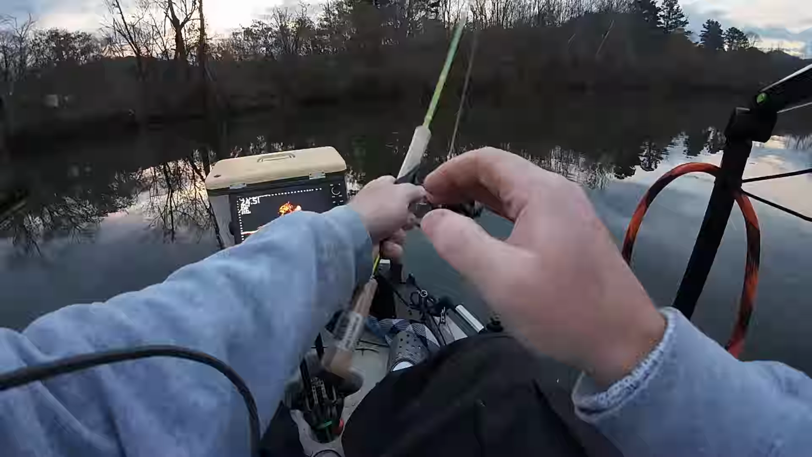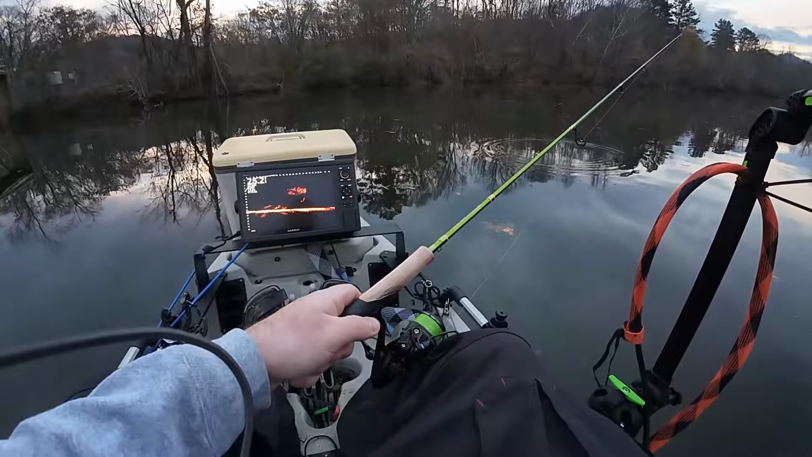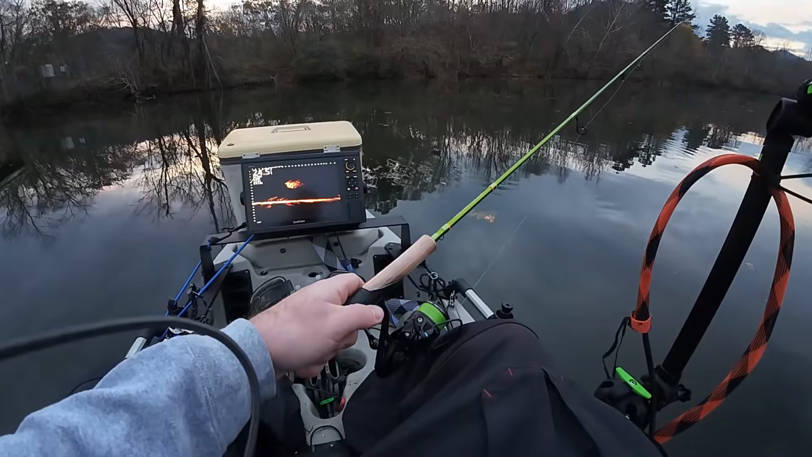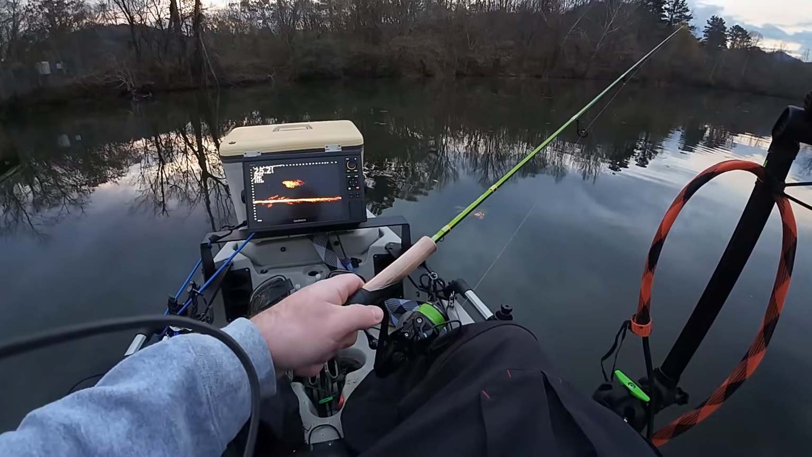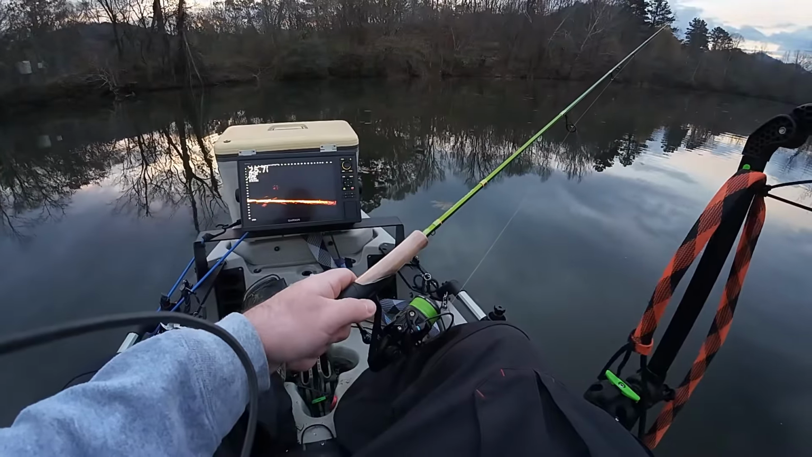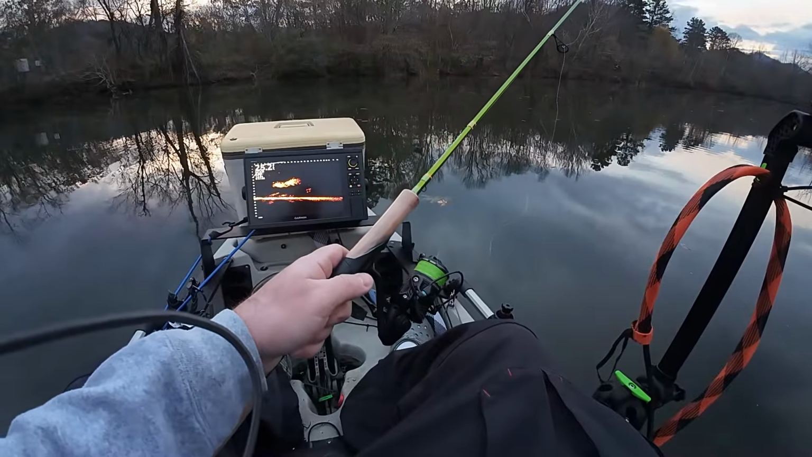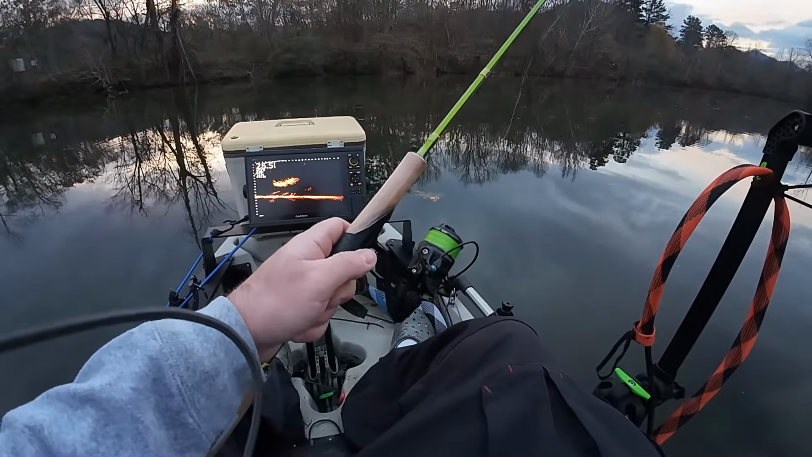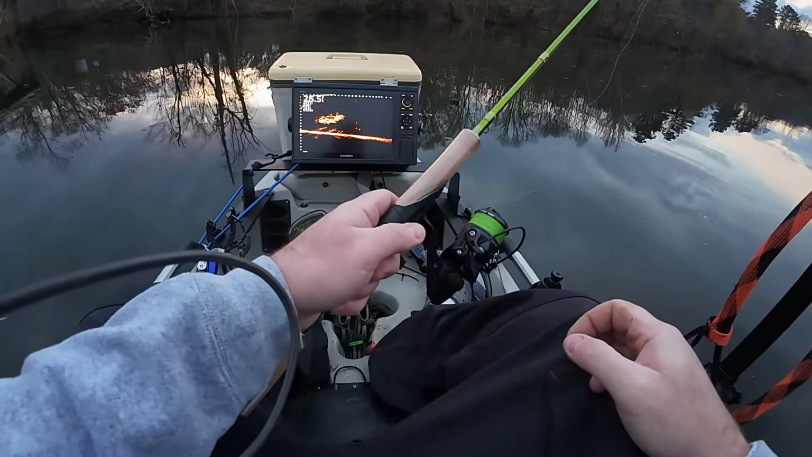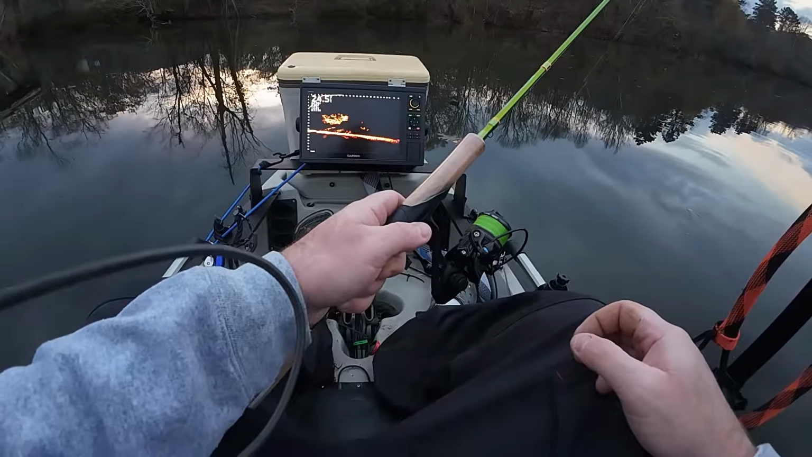Let's see. Oh, it's coming down in that school. Let's see if these are bass or crappie. Dang, it's a big school.